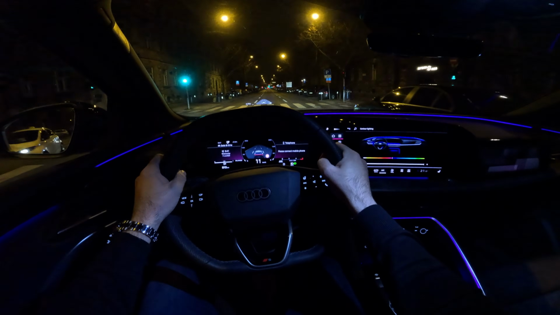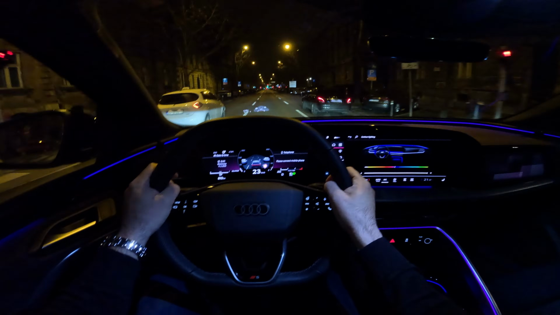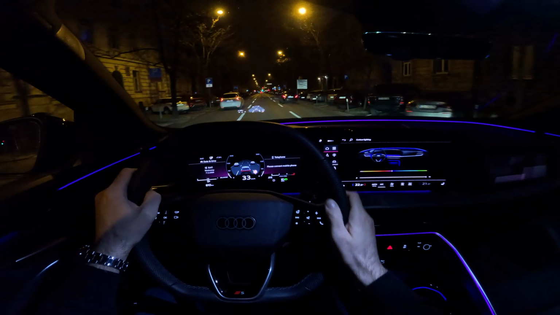Also, the head-up display has a lot of information and very good graphics. Not sure how much the camera is catching it though.